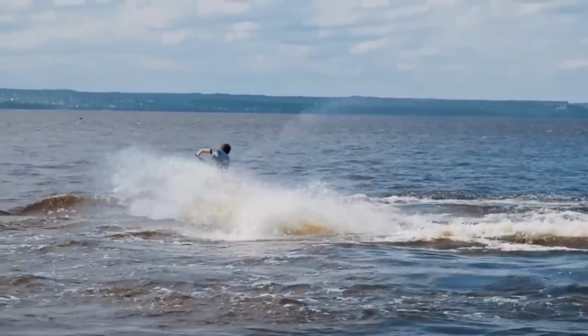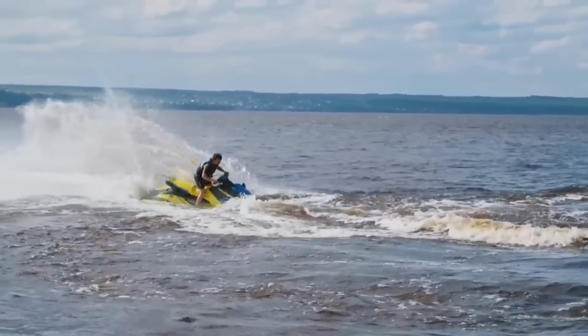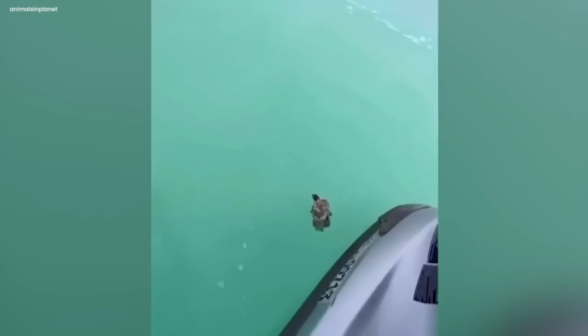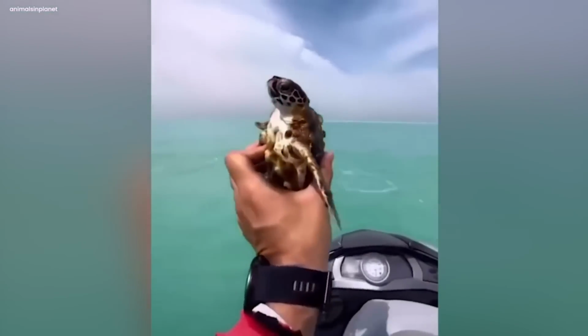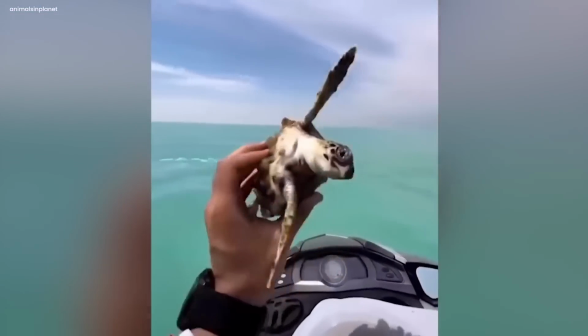The calm turtle. On a sunny day in the big blue ocean, a man on a jet ski noticed something curious. His camera captured the moment when he saw a little turtle struggling with unwanted hitchhikers. Crabs. The man with a heart as big as the sea quickly sprang into action. Carefully, he scooped up the turtle and brought it onto his jet ski.